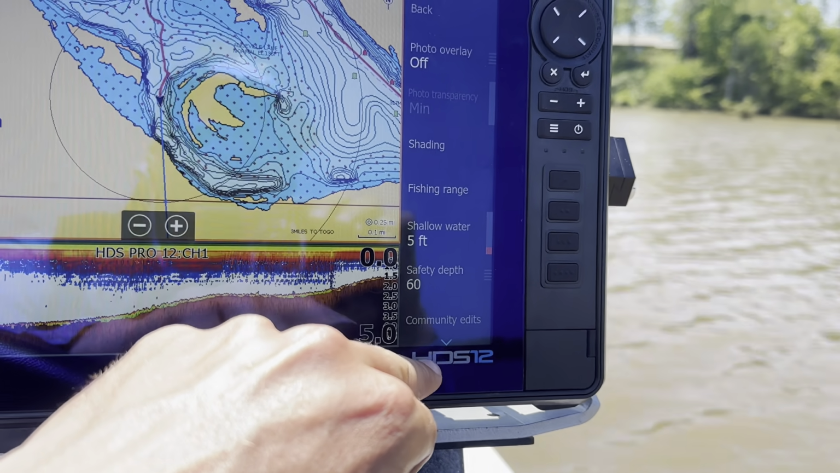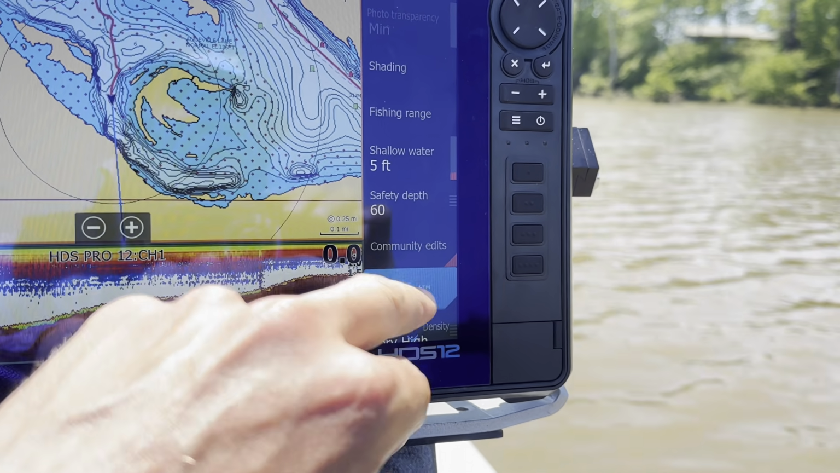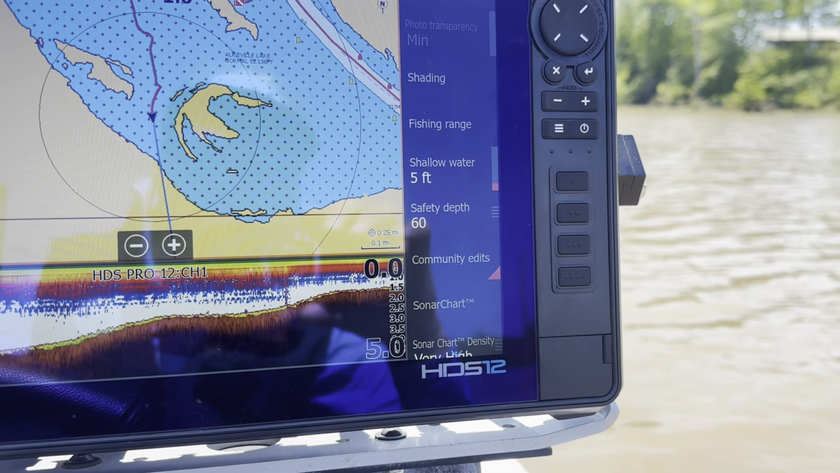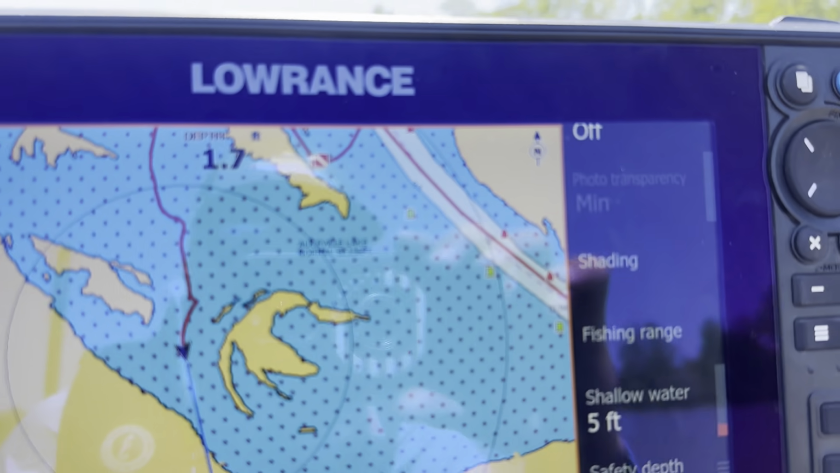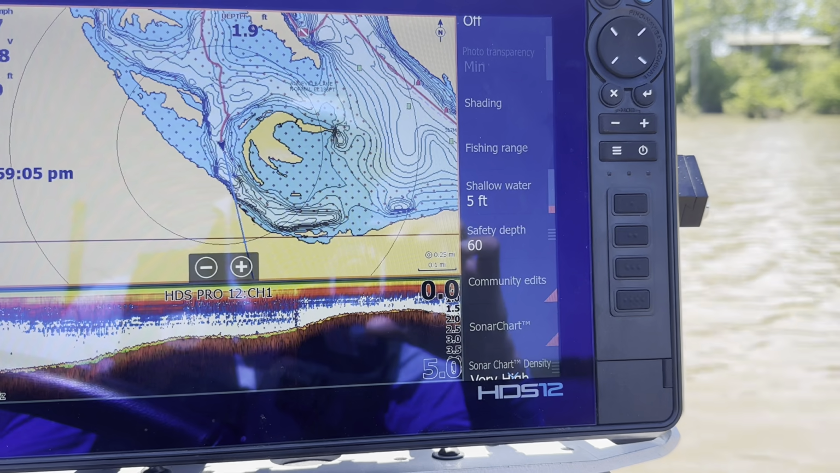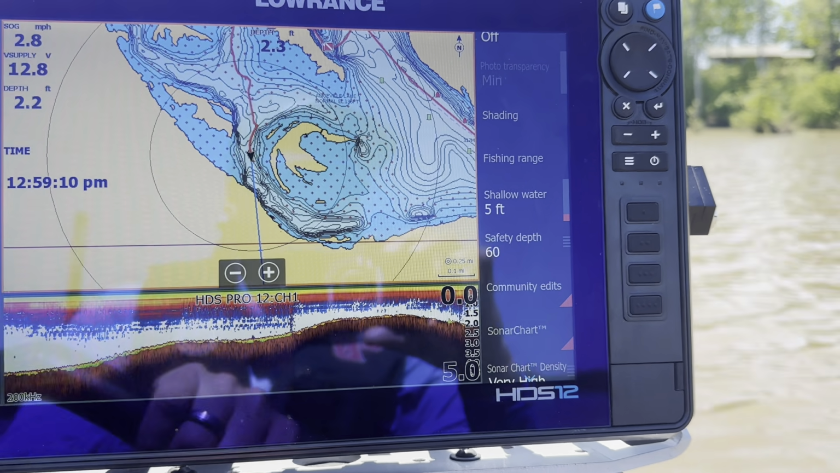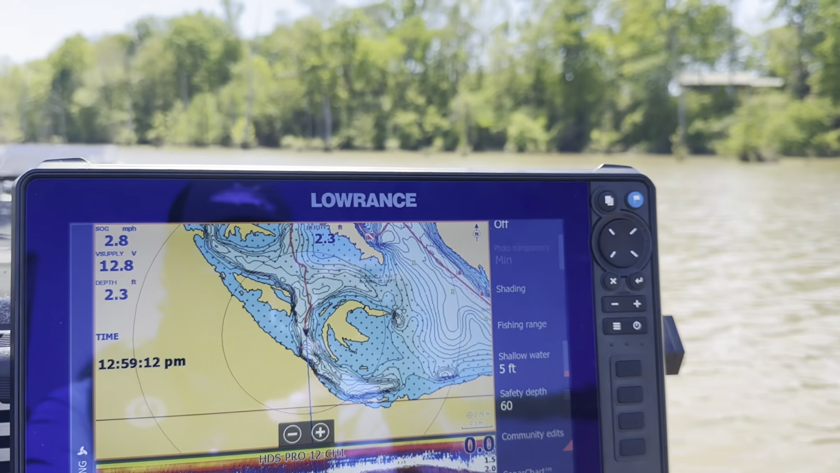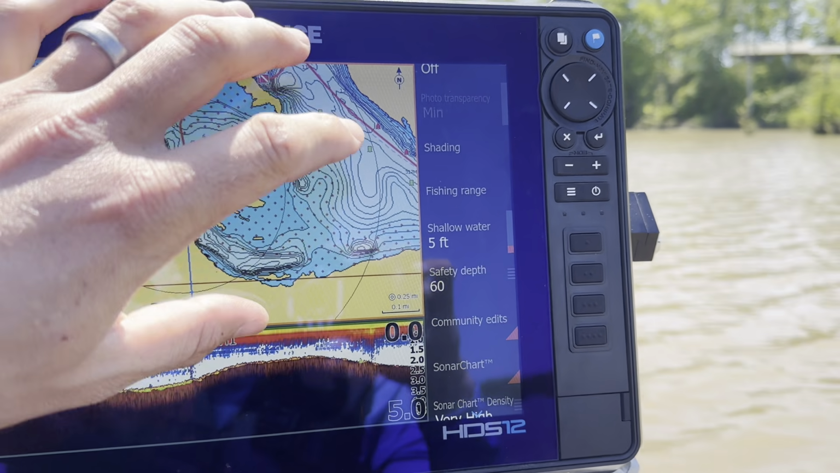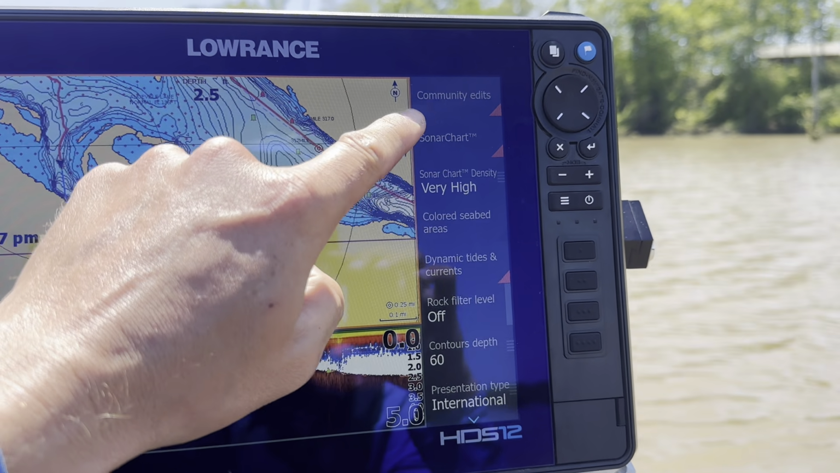Community edits, if you turn that on and off, it'll change some of the contour lines, so I like to have that on. Sonar chart, that is the most important thing to have on. Otherwise, you get the middle of the actual channel, which is deep. Hit that one, sonar chart. That's what's going to turn this on. It's going to give us all those contour lines, let you really see what you're looking at, and get you dialed in from there. And then, let's see, is there anything else we want to look at in here?